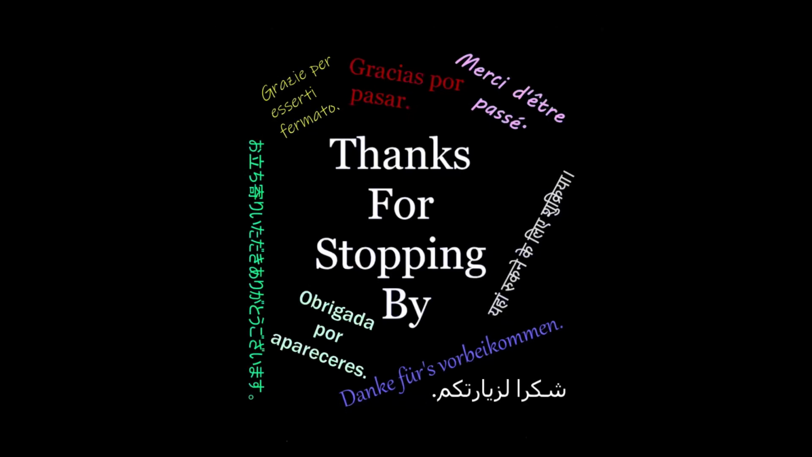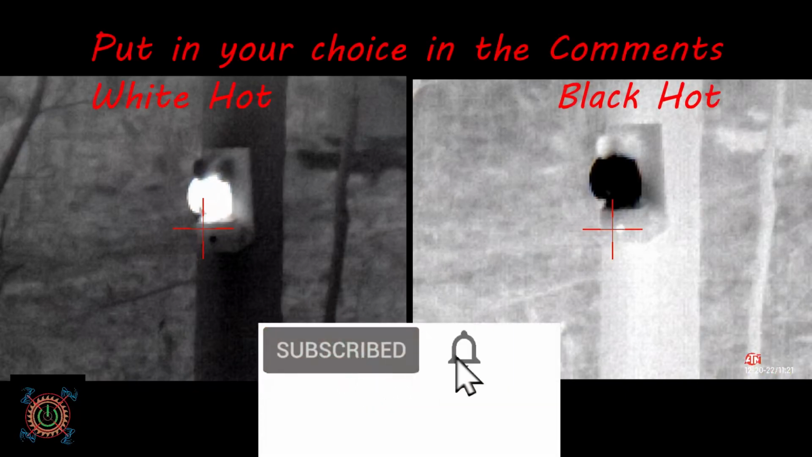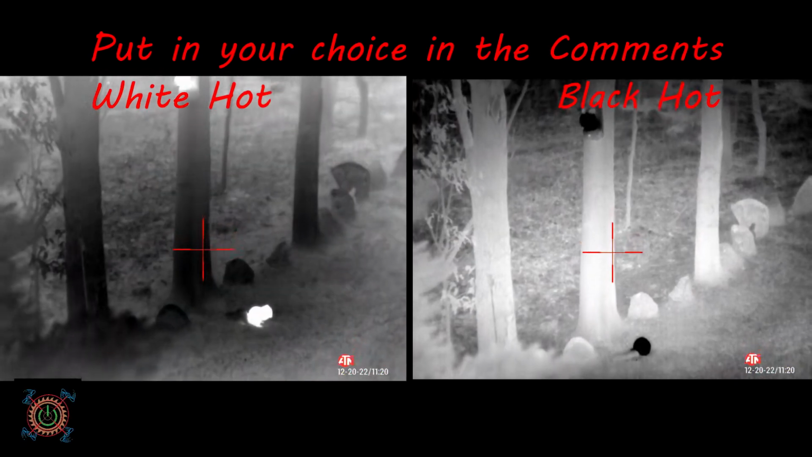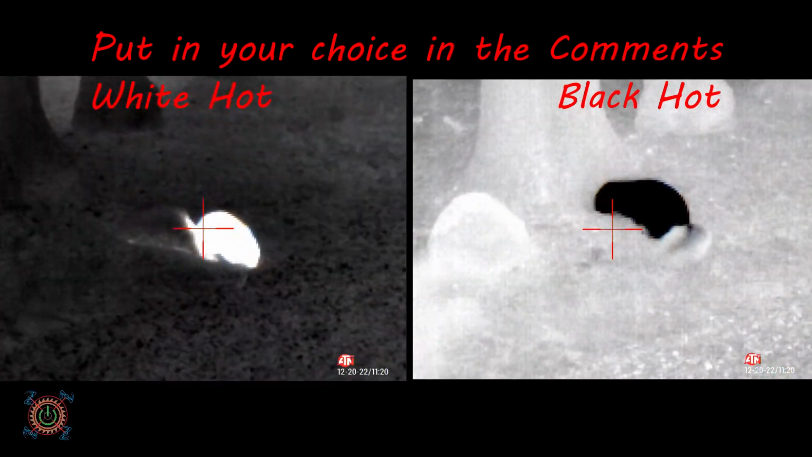Take a look at this short video I just put out. It's comparing two different types of views through the thermal scope. One is white hot, one is black hot. As you see, I have a picture of two squirrels, and I was wondering what you guys think looks better, easier to see, easier defined, things like that.